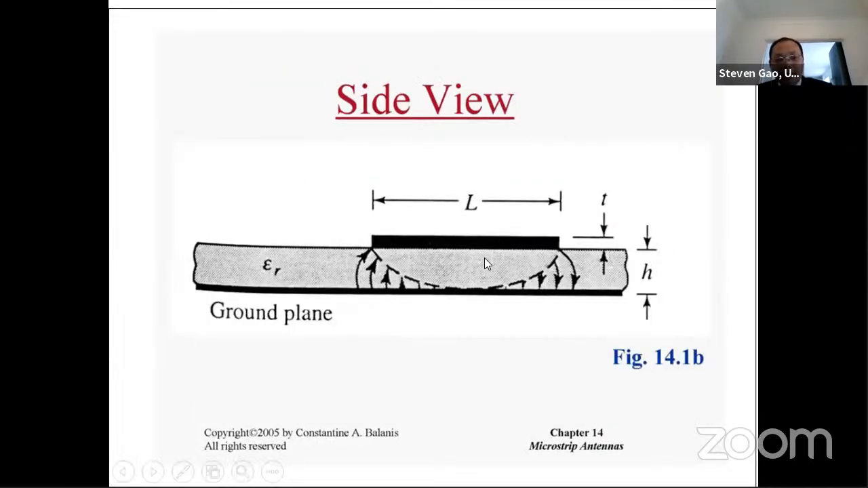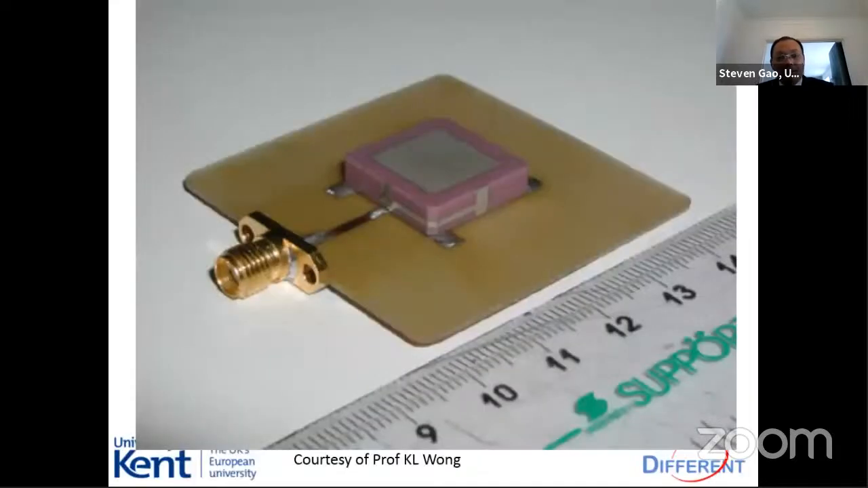This is a side view. You can see at the top we have a metallic patch. The bottom is the ground plane, and the thickness of the dielectric substrate is H. It's very thin. It's called PCB, printed circuit board. So fabrication is very easy, just using PCB technology. So it's low cost, very lightweight, and easily conformal to different shapes. This is a photo of a rectangular patch antenna. You can see the rectangular patch on top, the ground plane at the bottom, and this dielectric substrate, feeding through a microstrip line. So it's very easy for manufacturing, very small in size, and lightweight.